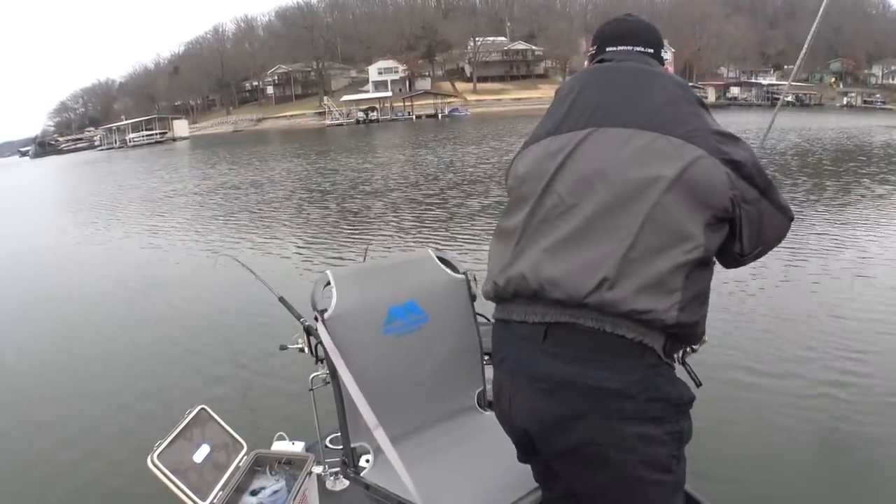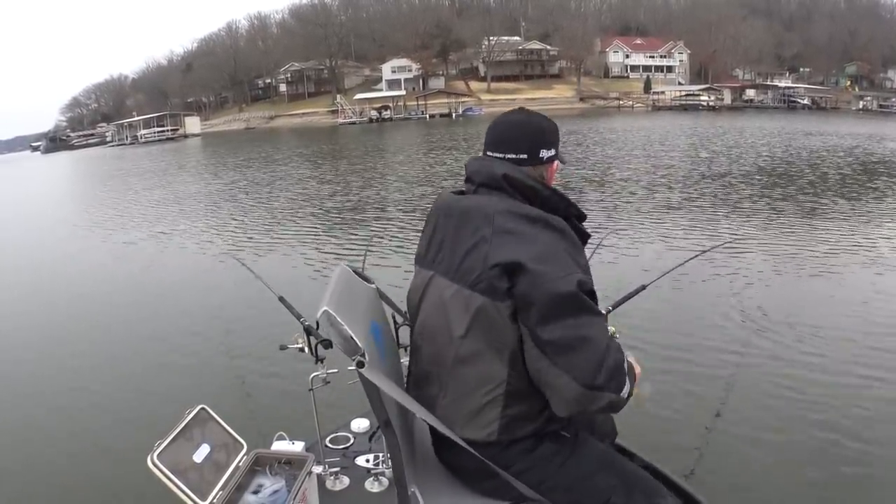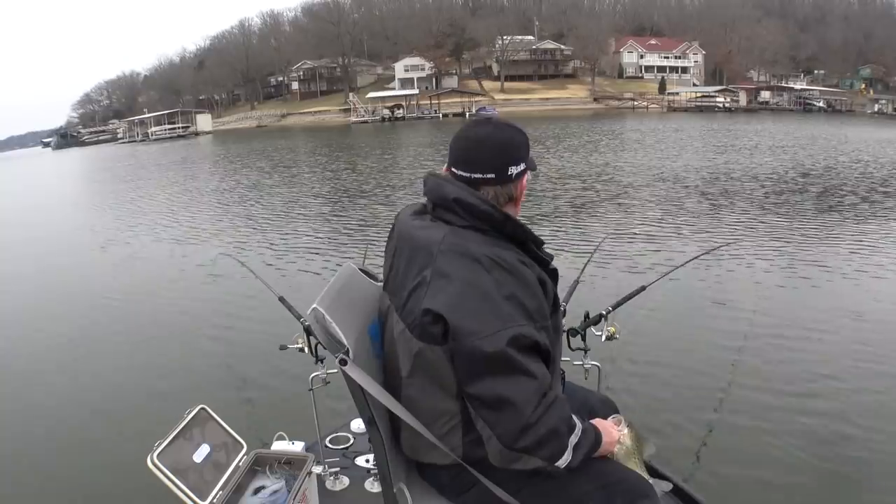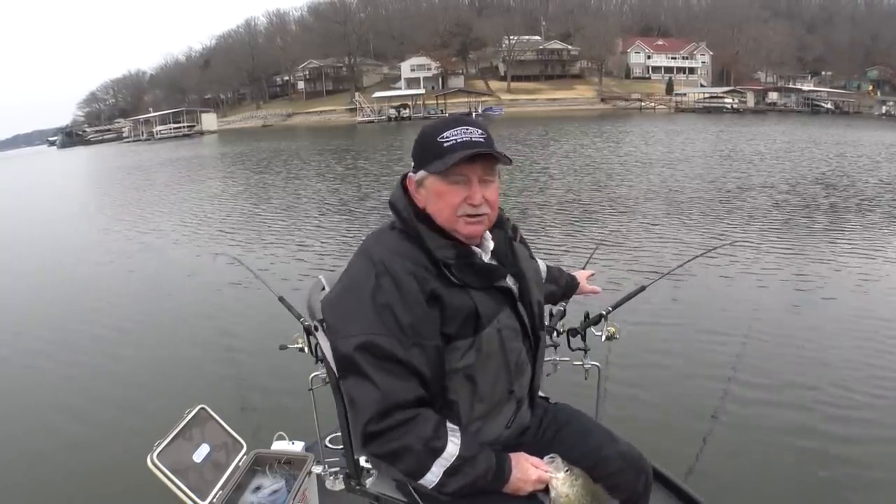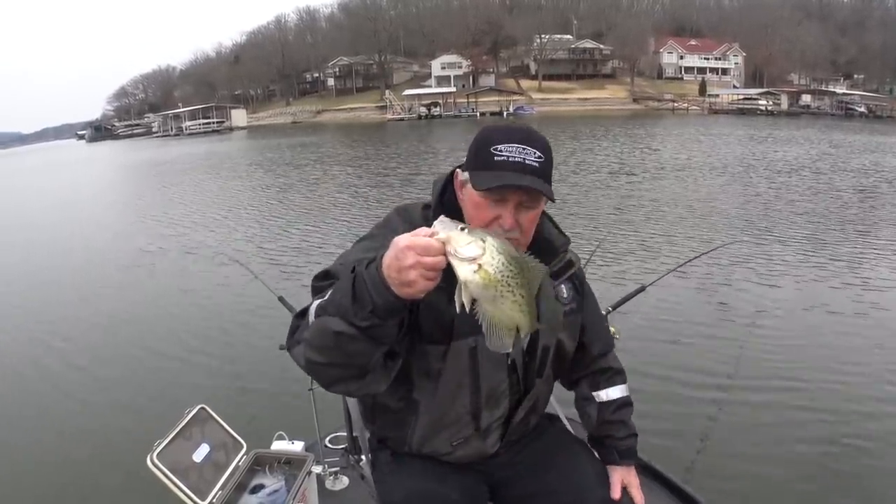It was just on a straight minnow. That bait's down about 8 feet deep. I've got them staggered. I've got double minnows, jigging a minnow, and so on. And I've staggered the depth until I find out where they are. This is deeper, this one's shallower. Nice little crappie. I'm gonna keep a few.